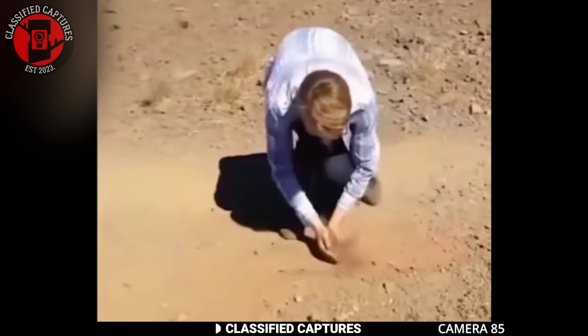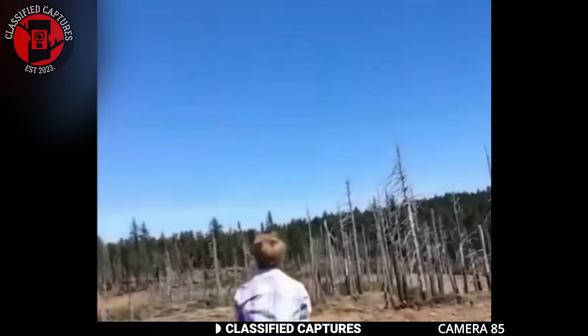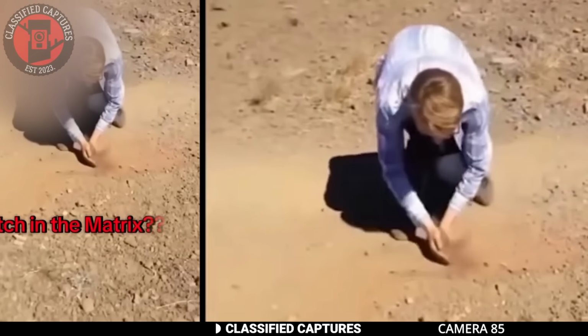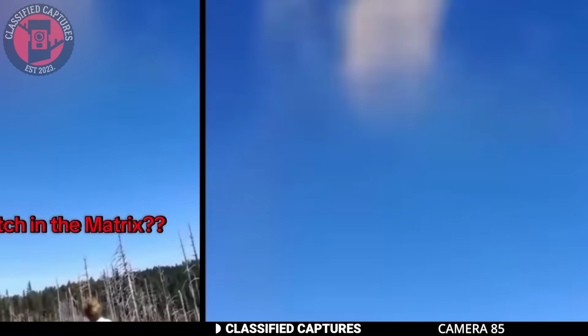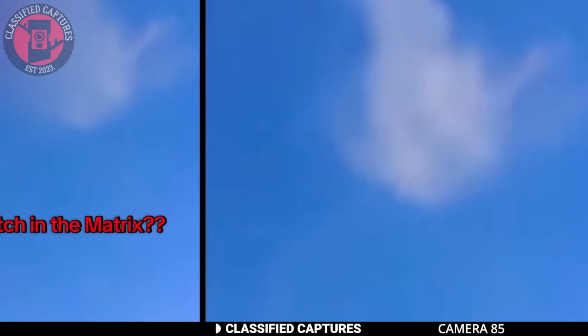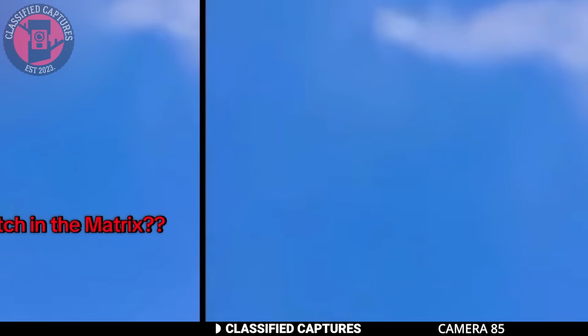He also mentioned that if the person threw the sand into a sudden gust of wind, it could momentarily swirl into a vortex-like motion before dispersing. Less exciting, I know, but his explanations are always logical. Either way, what do you think is more likely, a glitch in the Matrix or what Julius said?